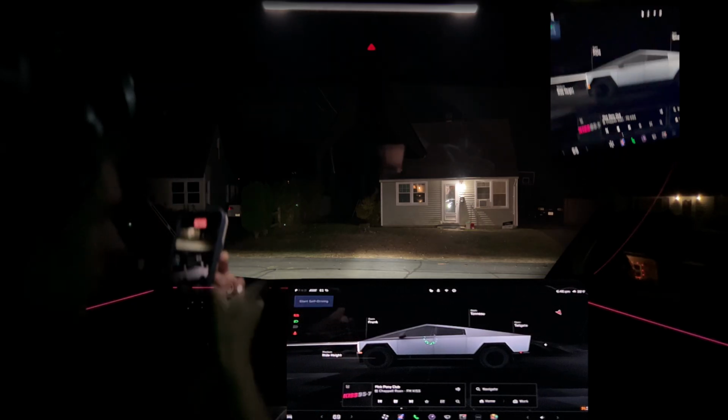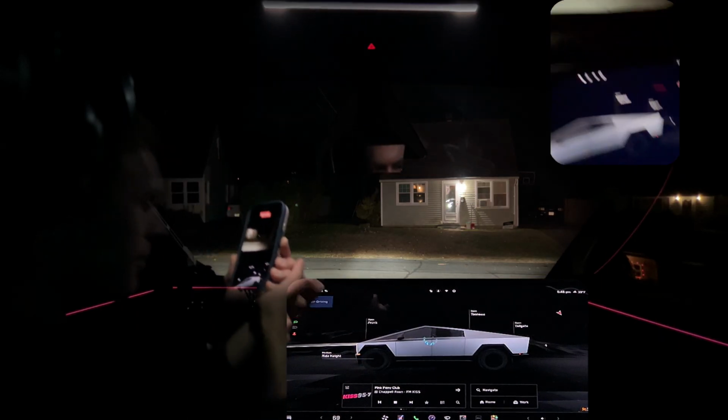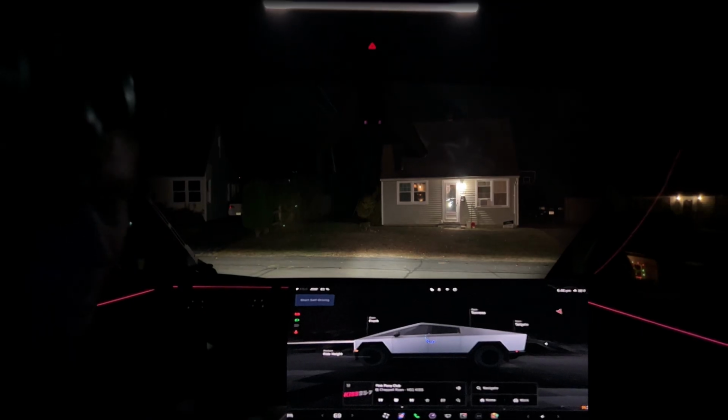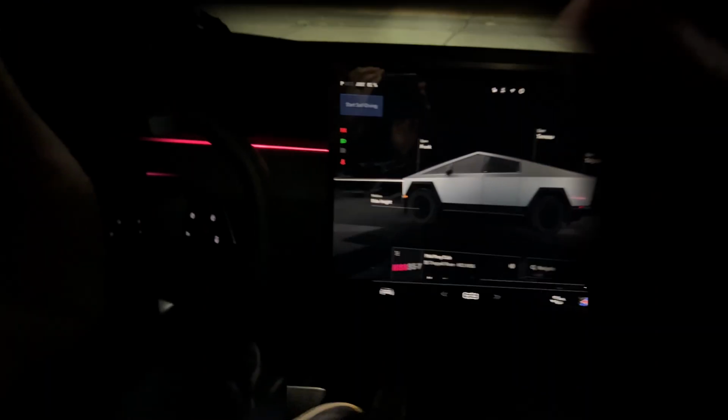That's freaking awesome. We're parked exactly backed in driveway. That's what I was looking for. And hopefully it recorded. Yes.